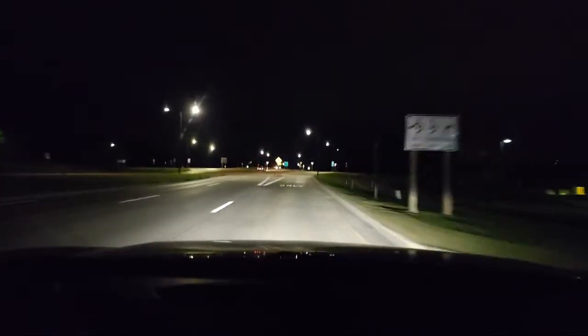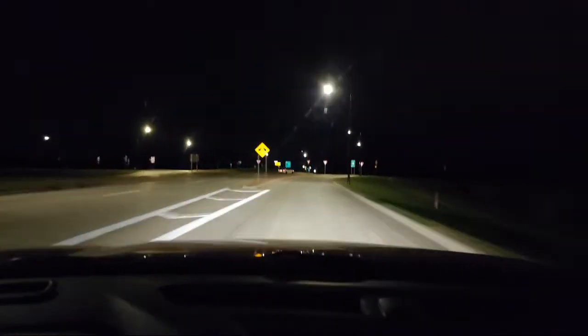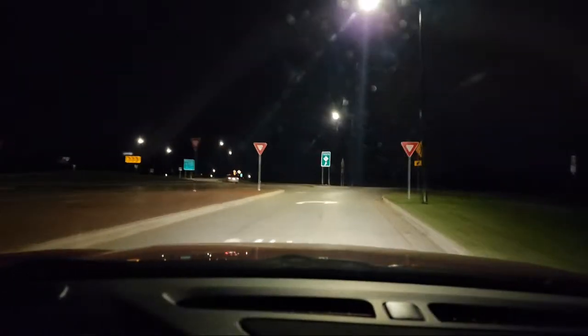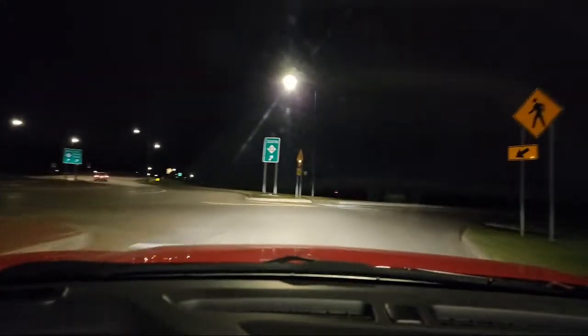Okay, we have our first roundabout. Signal our intention. We're going around to the right. And I'm going to squeeze my brakes. I'm going to check. And then I'm going to go in slow to the right. And then I'm gradually picking up.